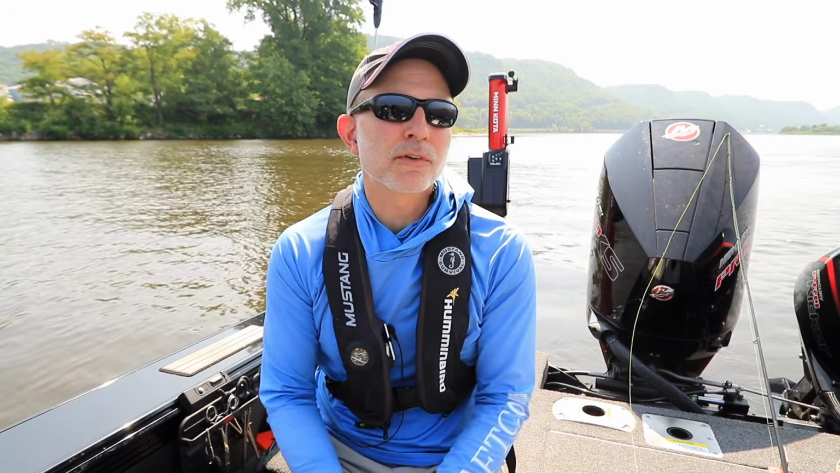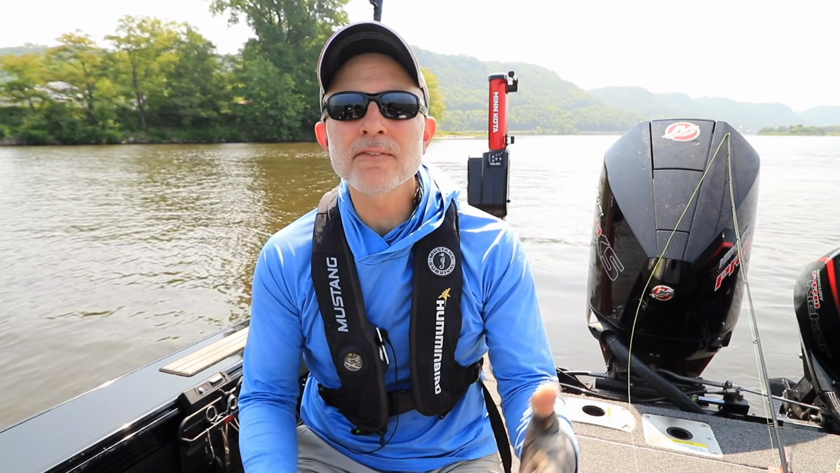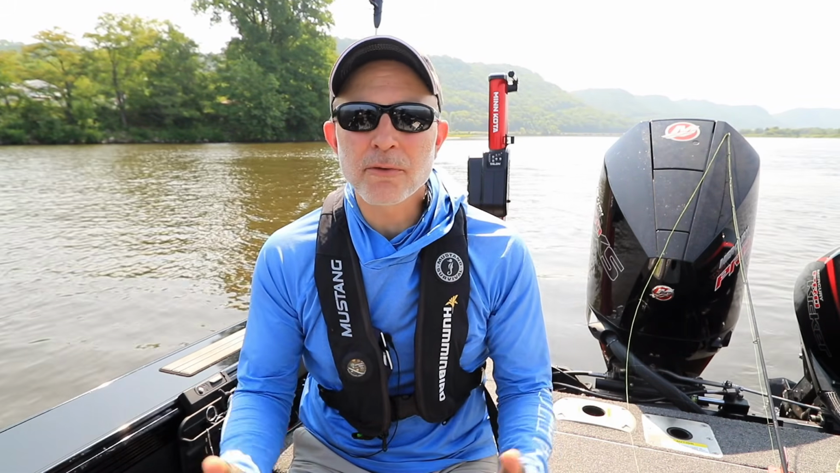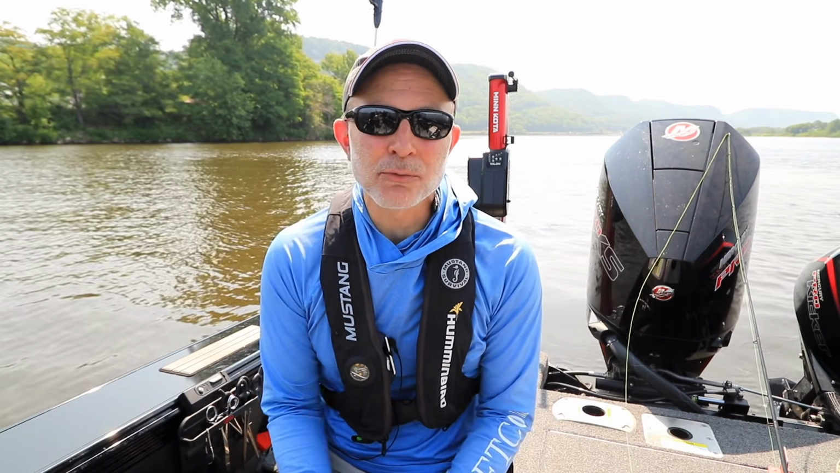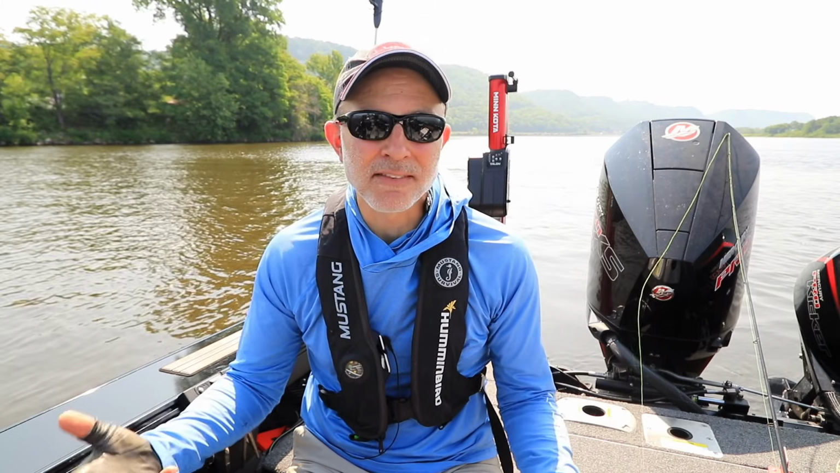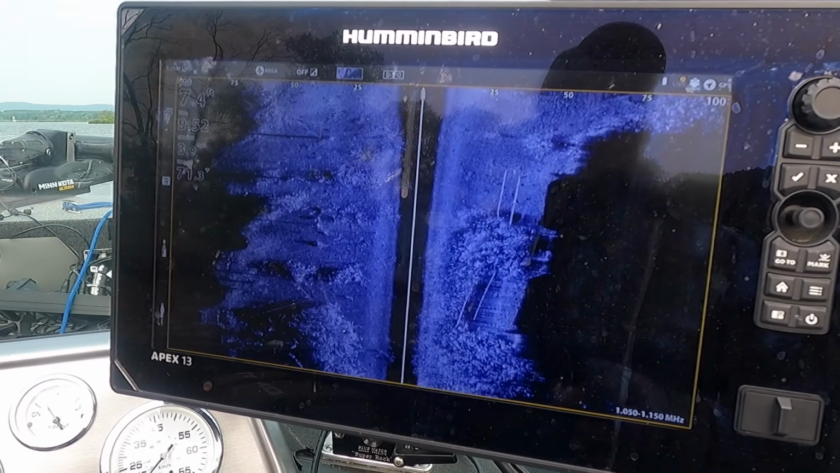Now, whenever we explore someplace new, whether it's a major river like this, a lake, a reservoir, even a farm pond, the first thing we have to do is learn as much as we can, as quickly as we can, about the sort of habitat that's available. And this is where Humminbird Side Imaging is our biggest ally.